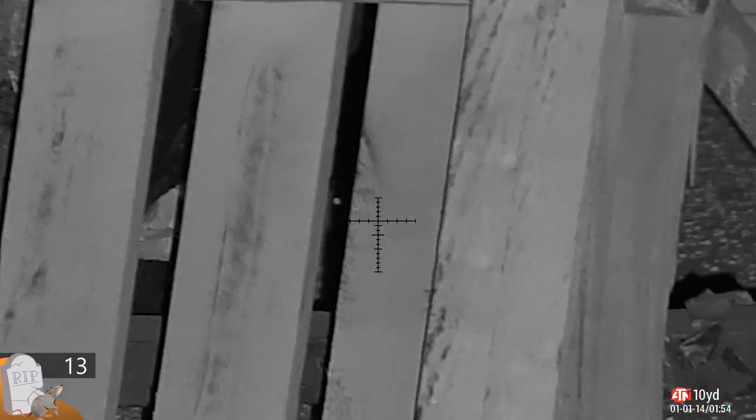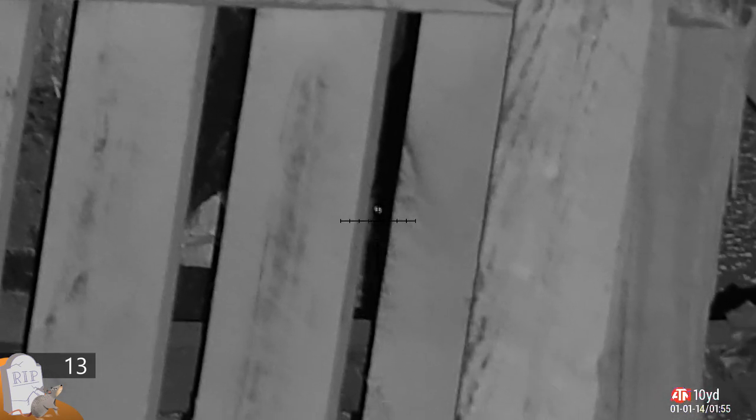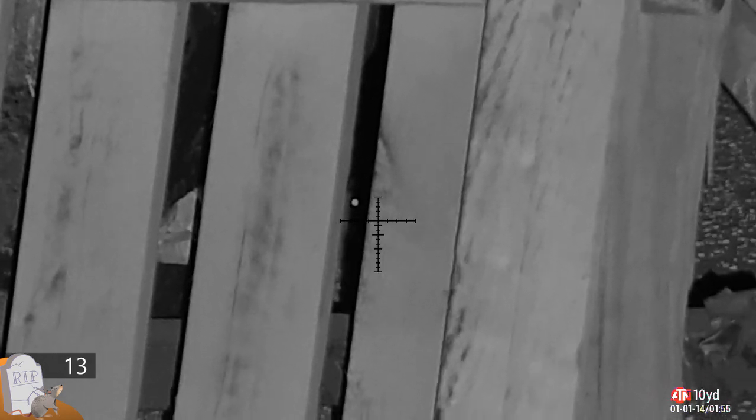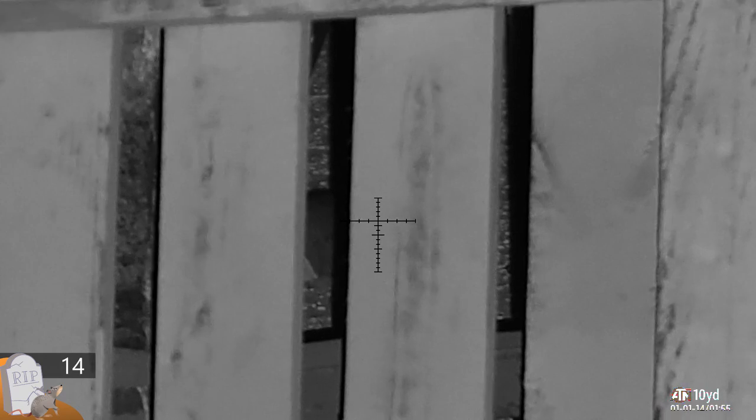I'll just take my time, and when I'm happy I know where the head is, which you can see there, I've got a bead on his eye. I'm going to get the shot down. That just clipped him. Not happy about that. You could hear it skip past him and hit the machinery at the back.